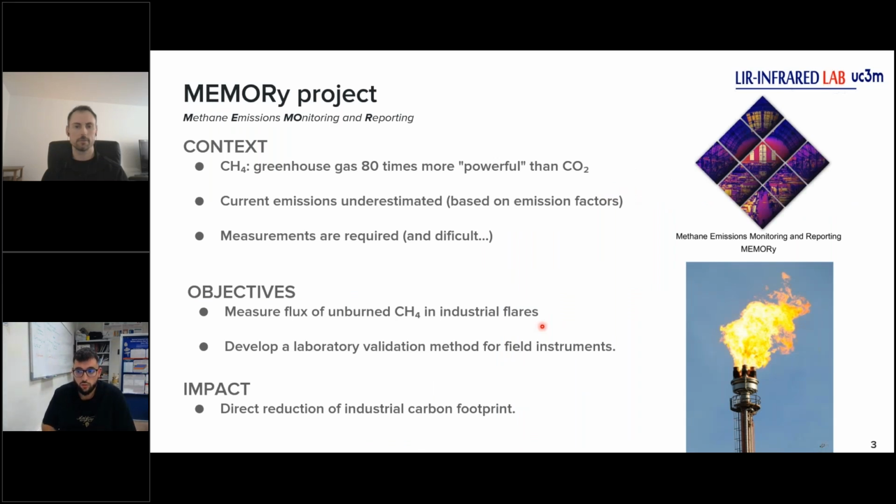Empress and Empress 2 were past projects. Today, and as the foundation of the work I am presenting, we are focused on a new project called Memory. This is a public-private partnership where we work closely with Sensor Solutions, a company based in Madrid specialized in infrared technology. The motivation behind this project can be summarized in 3 key points.